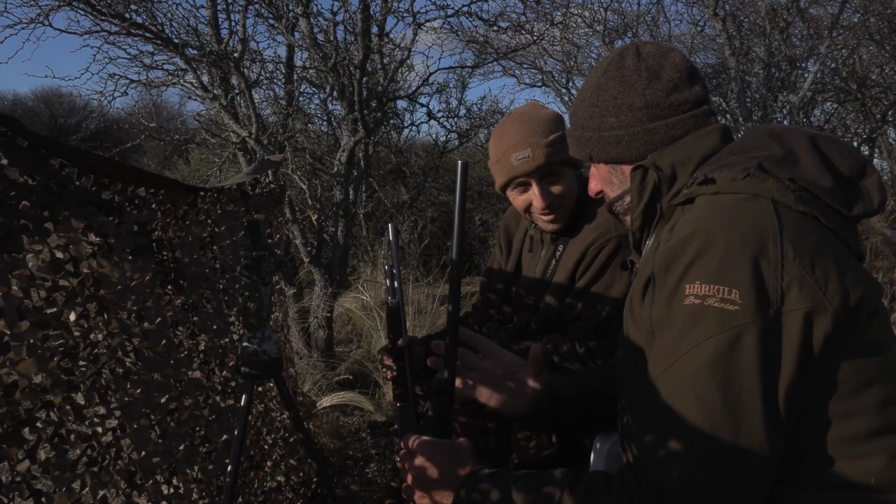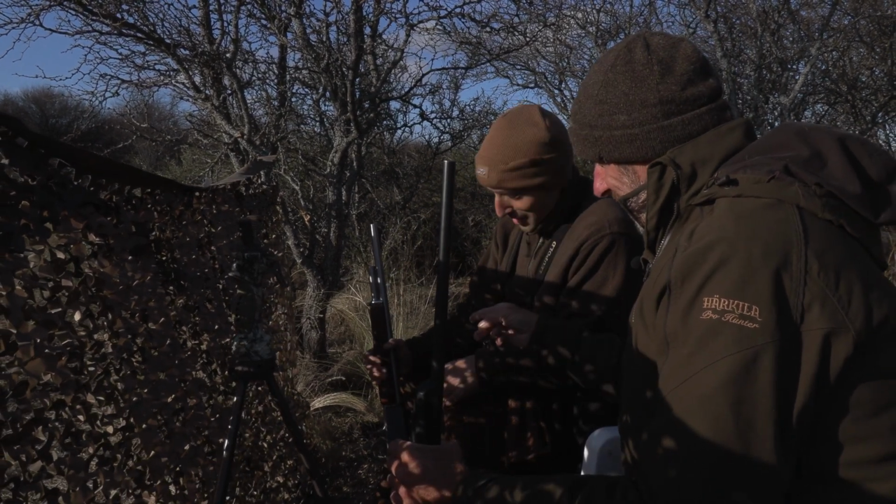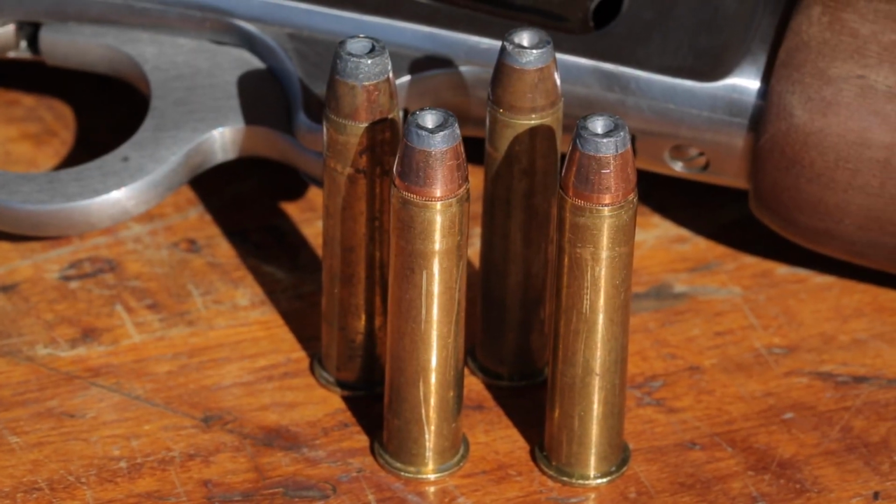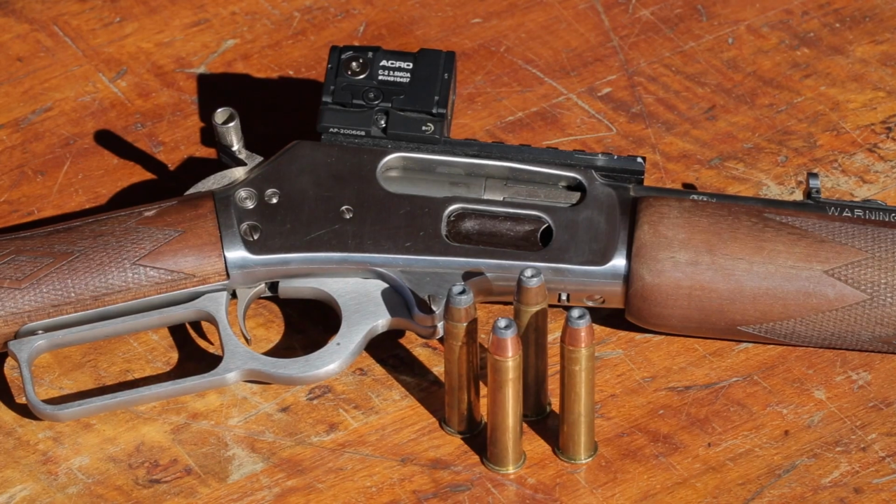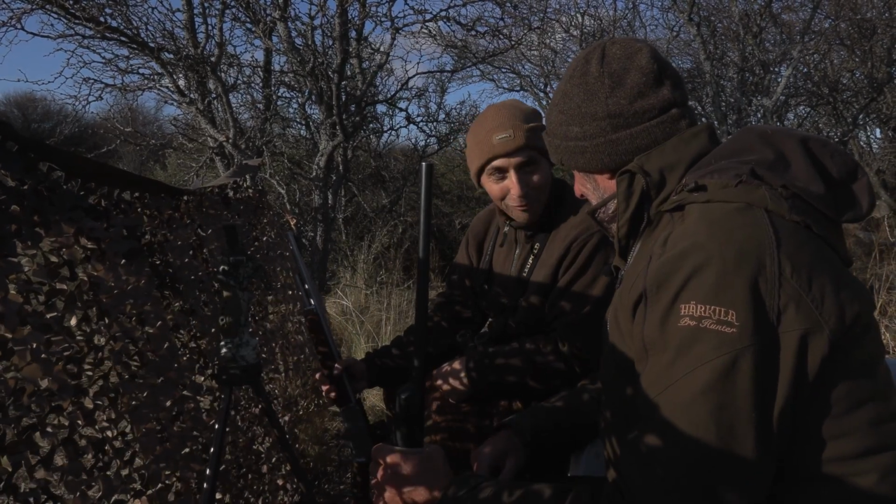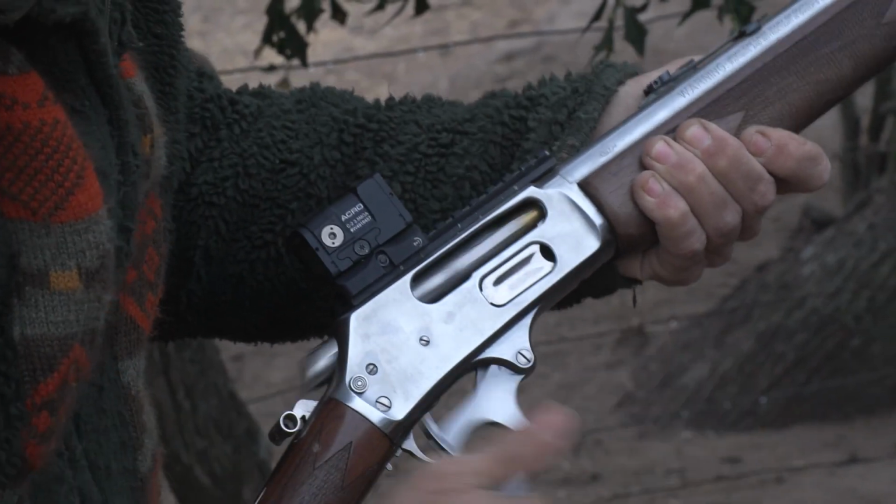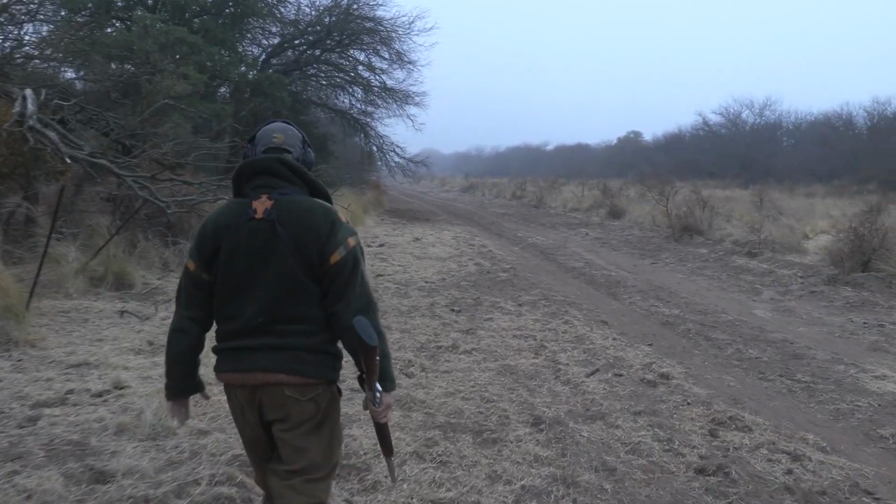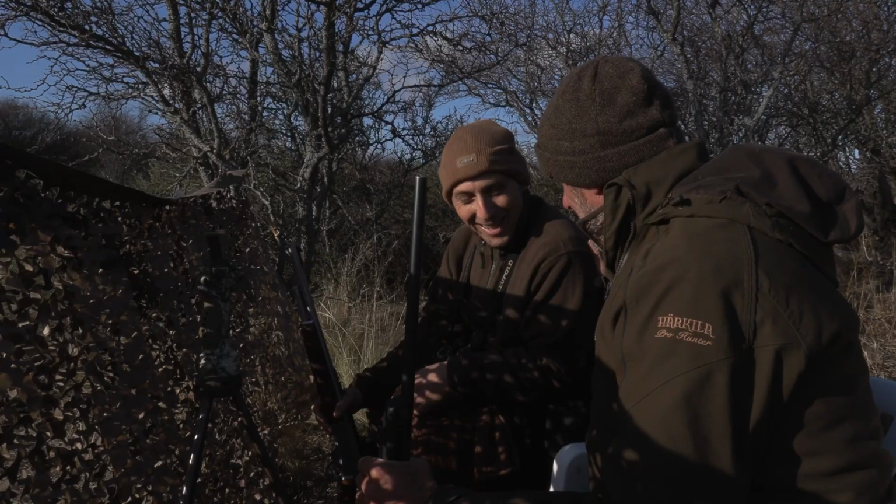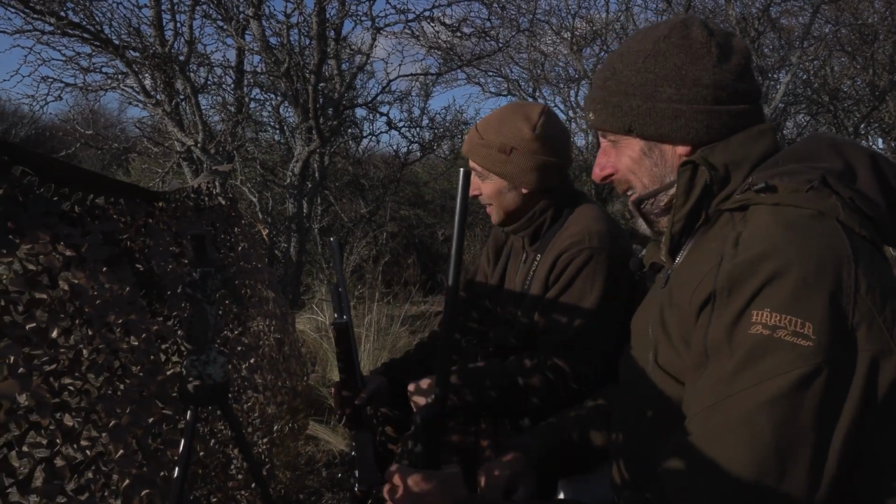Okay. I've got a civilised 3006, yep. But what the hell is that? Well, this is a 4570 with an Aimpoint scope, with a red dot. Okay. It's a big shot. Yeah. And you've shot lots of pigs with it, have you? Oh, yeah, lots. So, it's a big knock. So you're my backup. You're my wingman, are you? Yeah. I will try to do my best. Okay, let's see what we can do then.